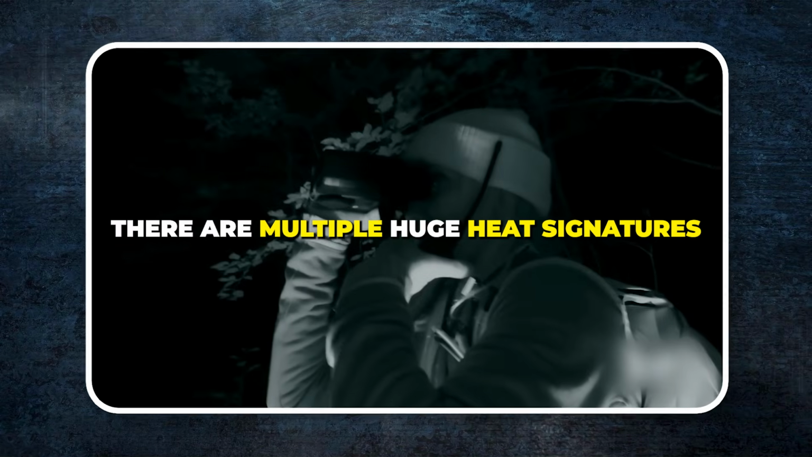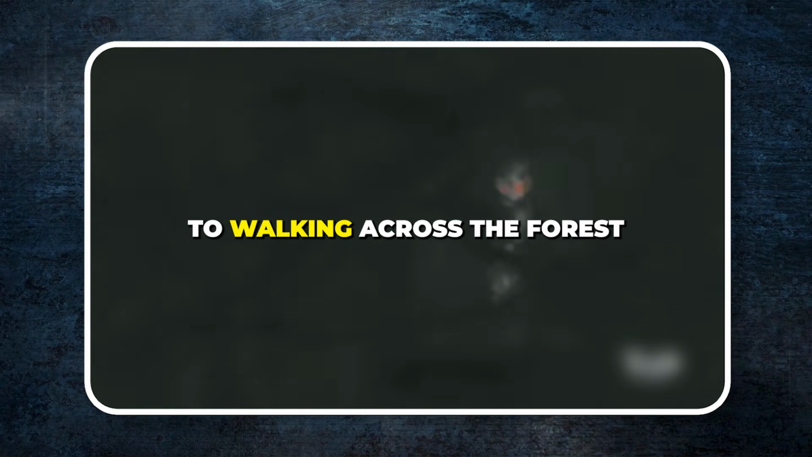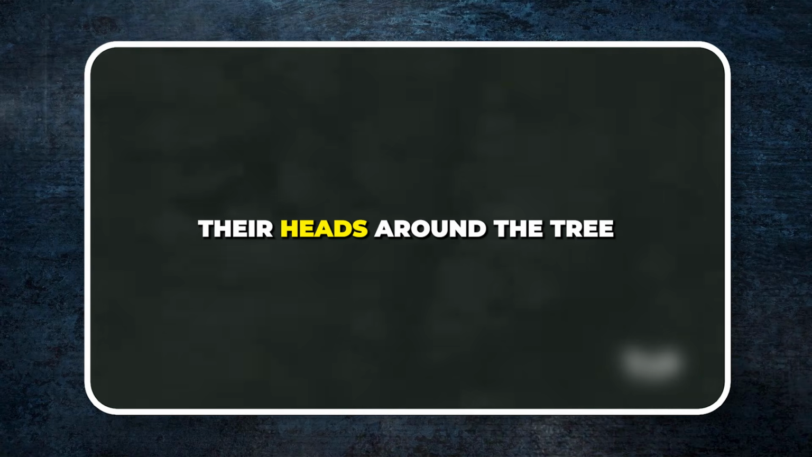Ross, there are multiple huge heat signatures directly across from me. They're walking across the forest and it almost looks like they're poking their heads around the tree.